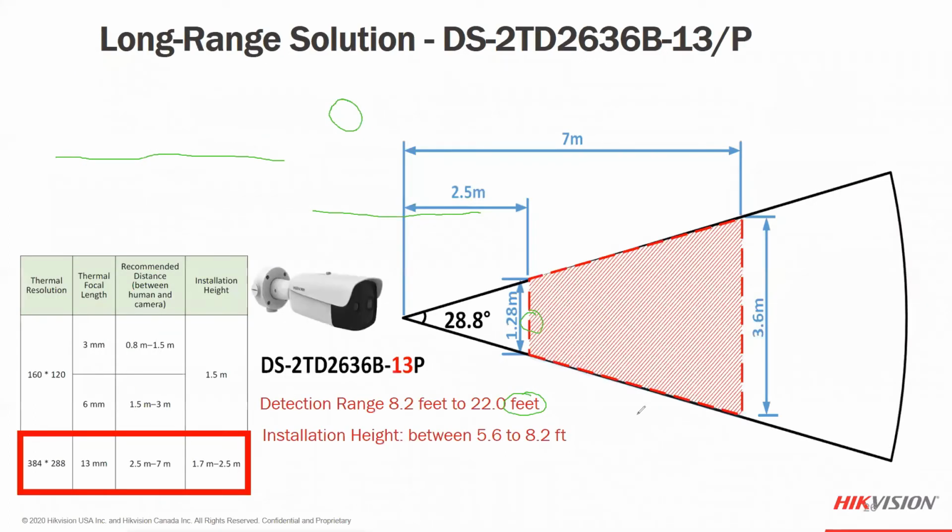As you can see, it has a much wider detection area. If we were to choose our entry point, we could detect up to 2 lanes of traffic, 6 feet apart from each other, at that 20 to 22 foot distance.